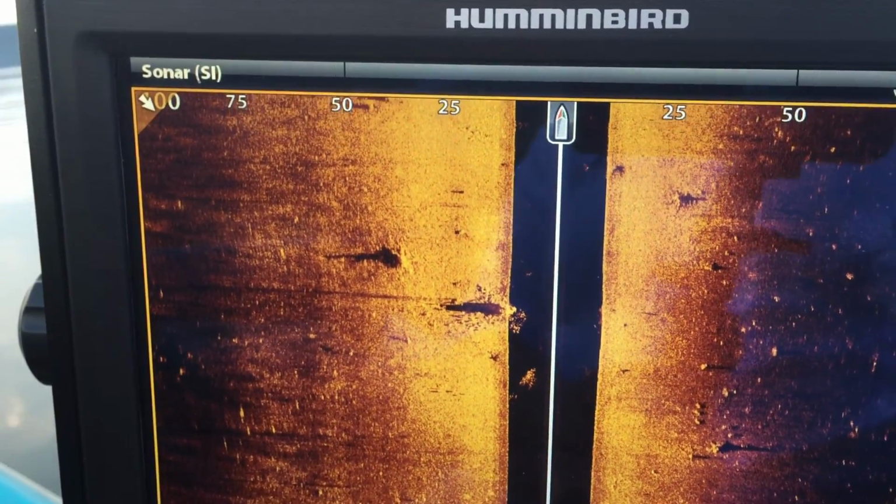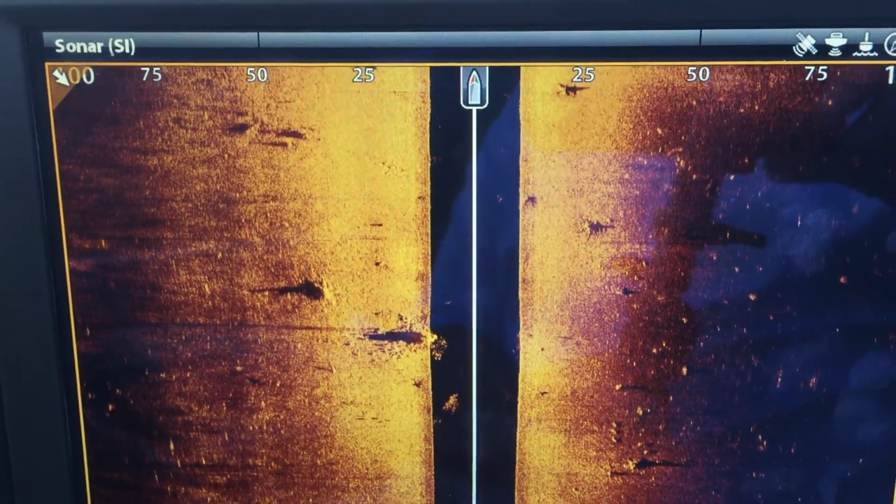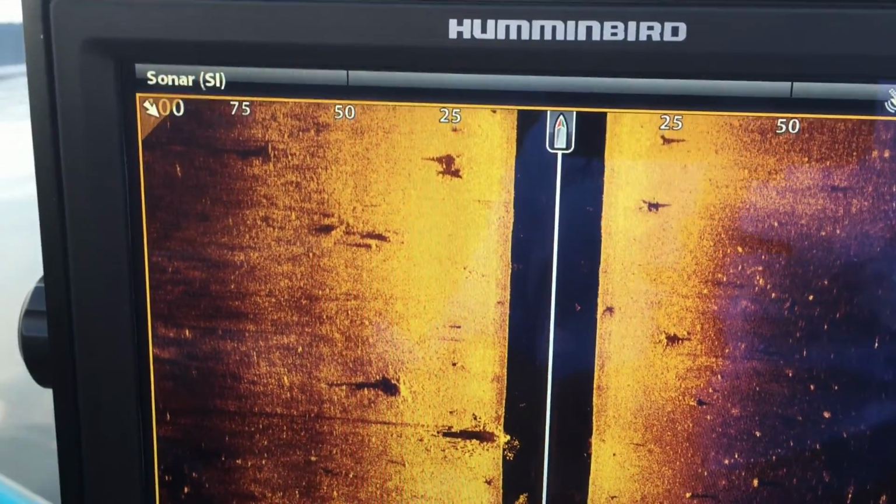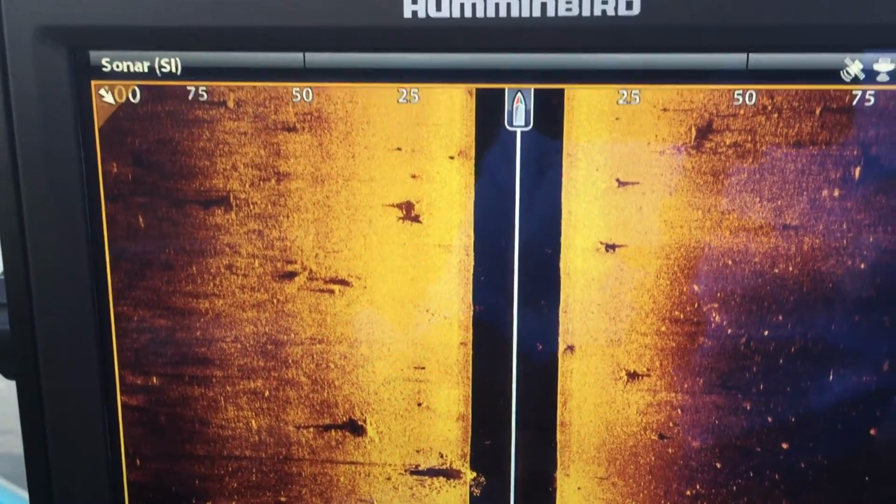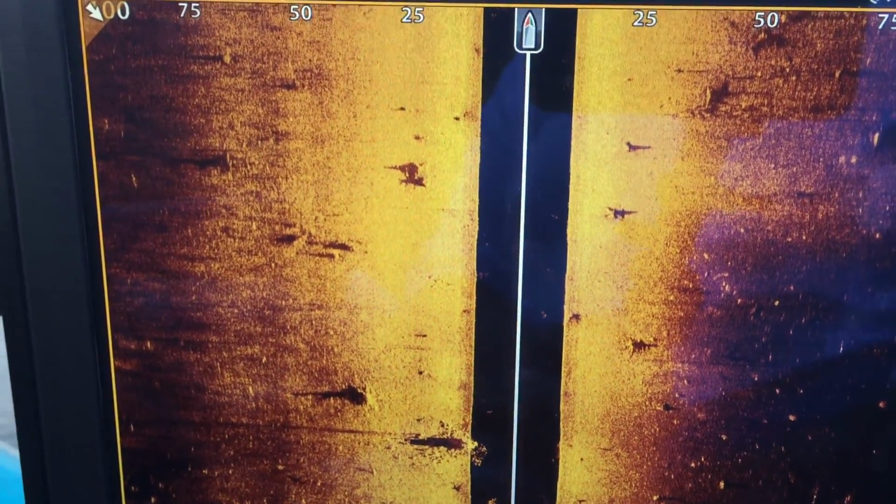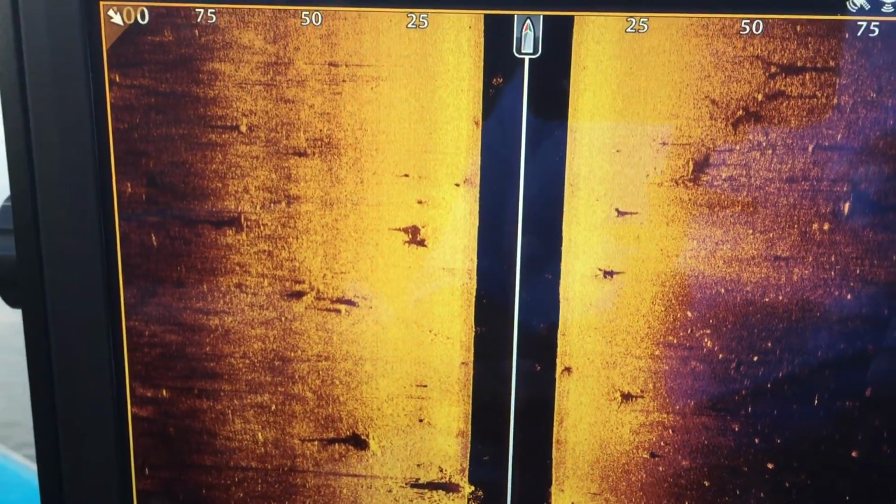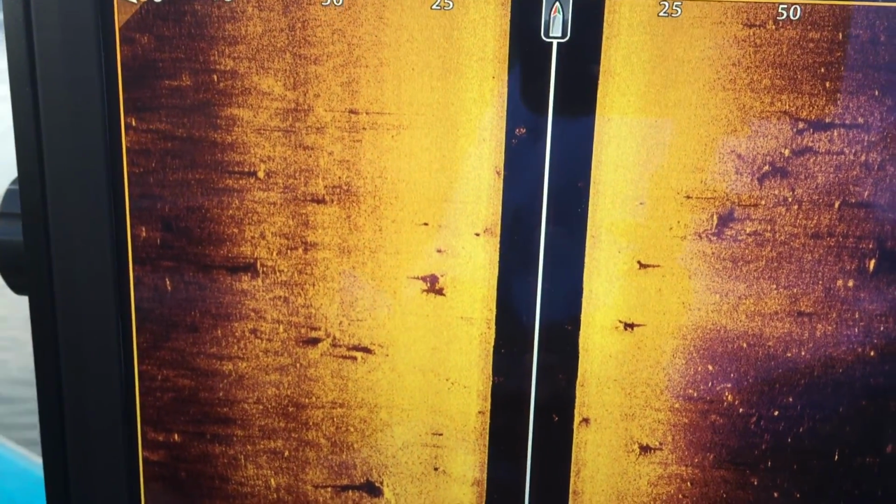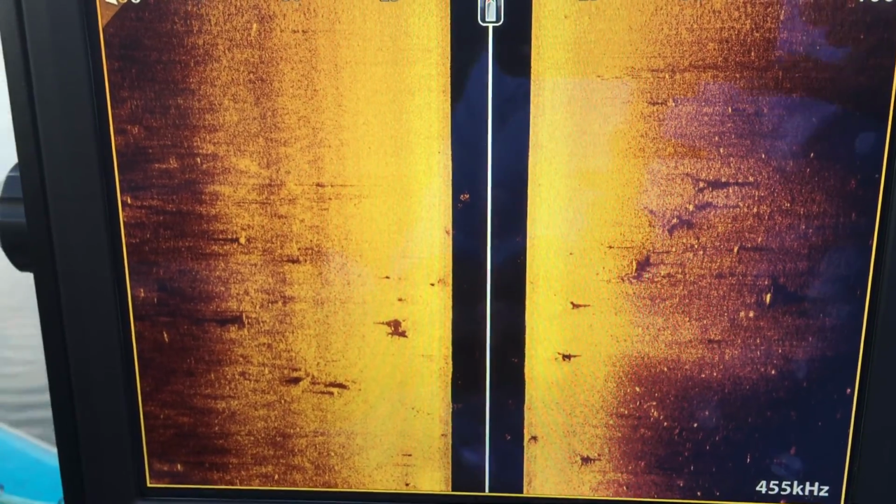Alright, so here we go. Let's say we've idled through here and we want to go back through that area. Now, this could be a spawning flat. You could be looking for beds. This could be maybe a standing timber area and you're looking for something a little bit different, like maybe some trees laying down on the bottom instead of things that other people can see. But regardless, this is what I would do. And I'm going to try this. I hope this video comes out okay.